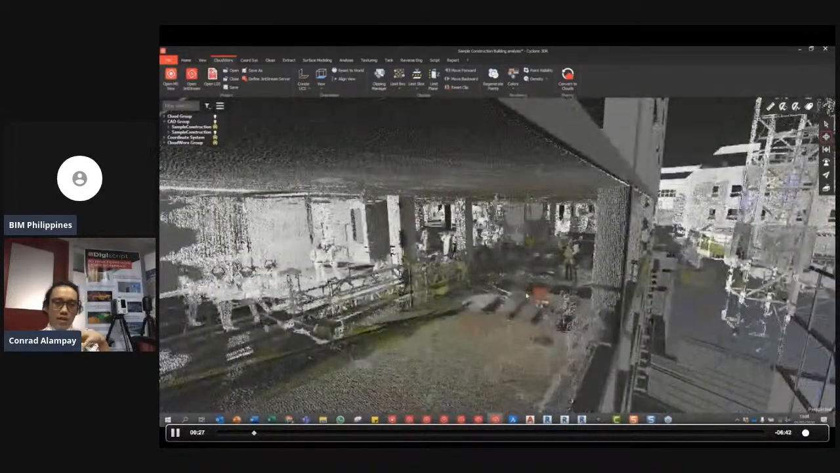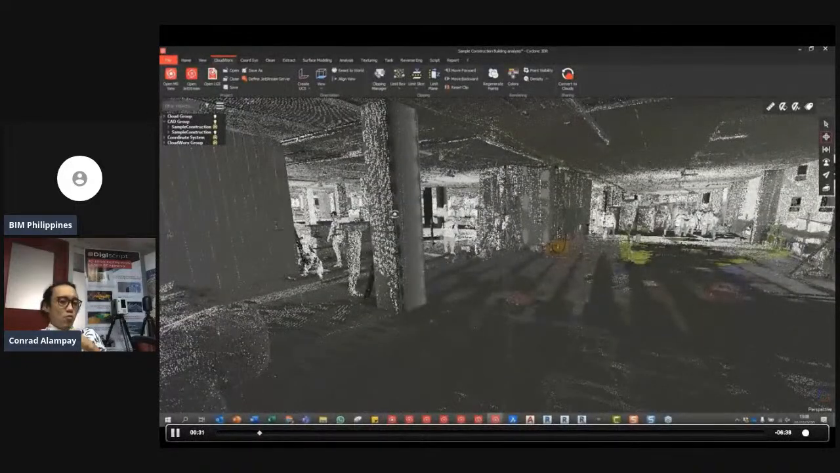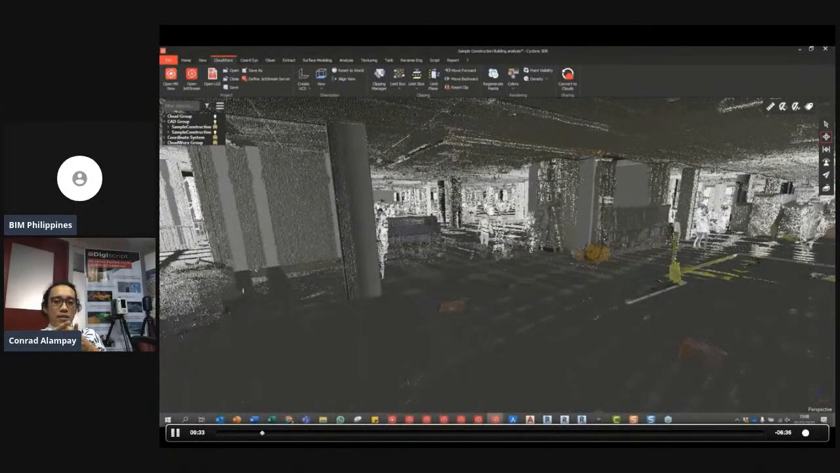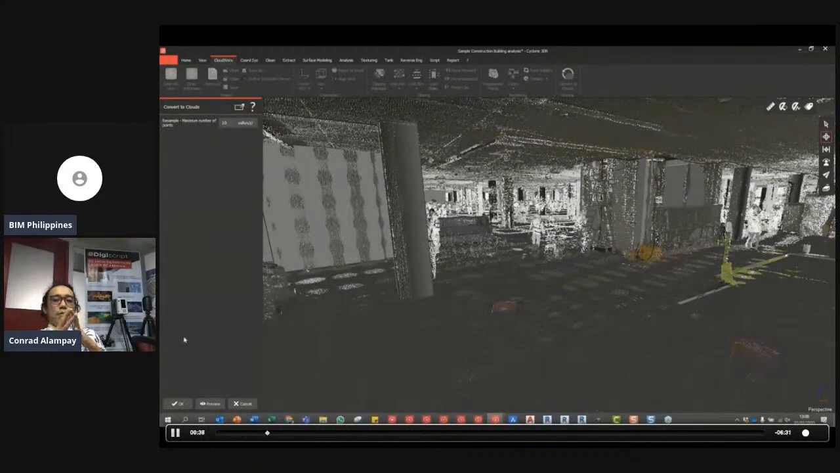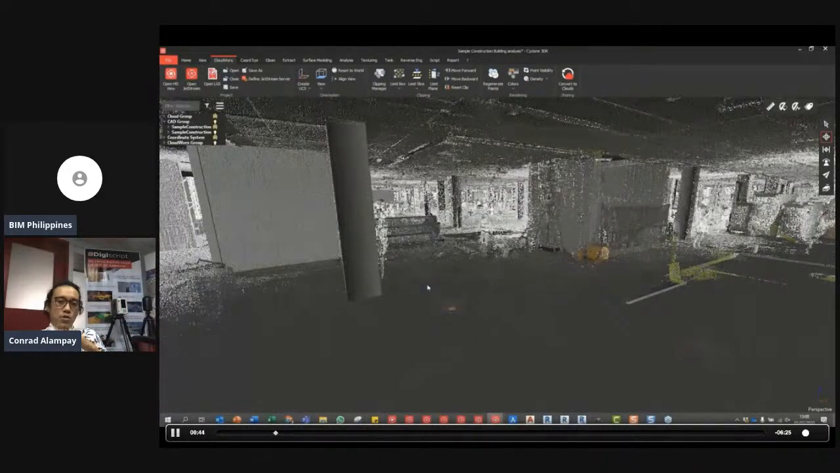So from the point cloud data, kagandahan kasi ng software, meron siyang automatic noise reduction. So kung mapapansin nyo, yung mga point cloud natin, kung familiar kayo with point cloud data, may mga noises yan. Especially kung medyo busy yung environment, no? Construction environment, or kung nasa traffic tayo, marami tayong makaka-capture ng mga noises.